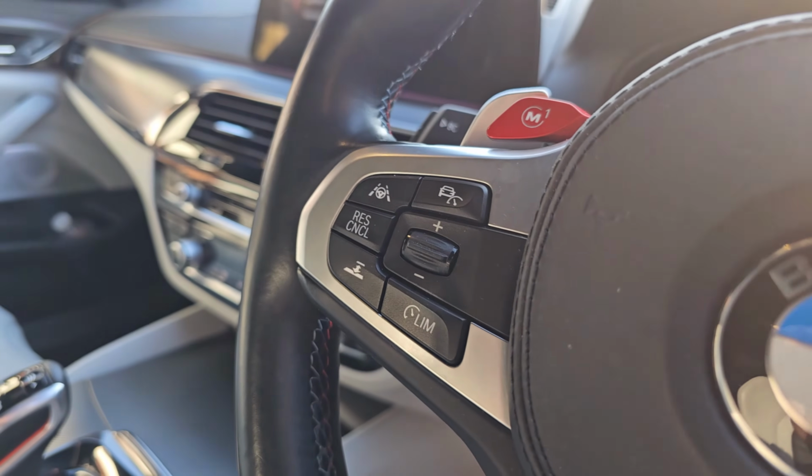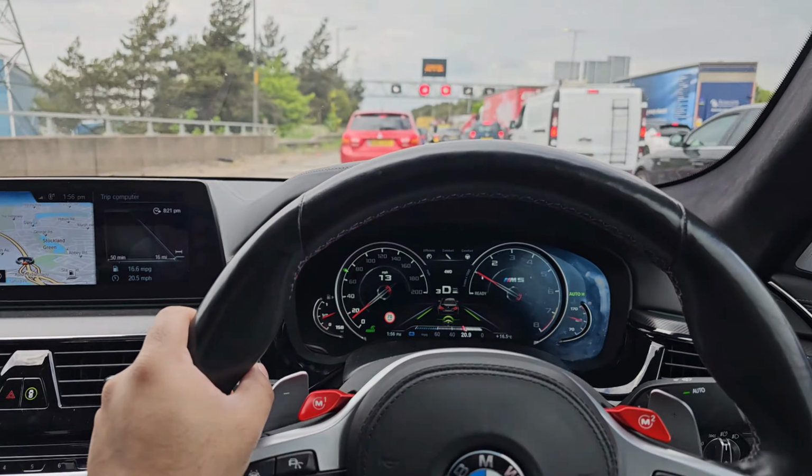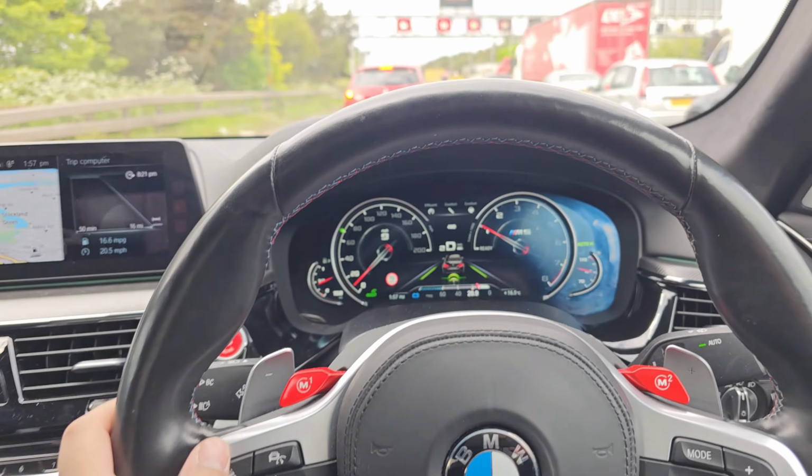The other reason why I absolutely wanted to do this trip in this car over the Suzuki Swift is the active cruise control on this car. It's one of the best things you could live with on the motorway. It keeps you within your lane. It allows you to keep a distance from the car in front of you. And that's so important.